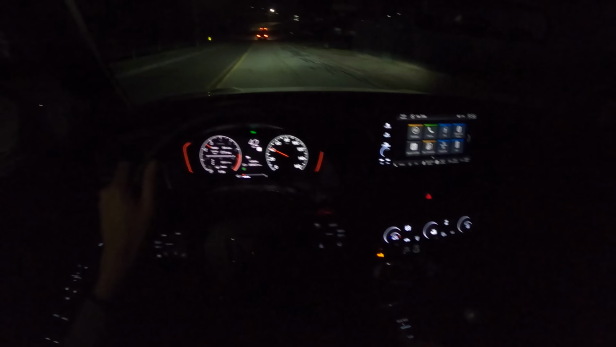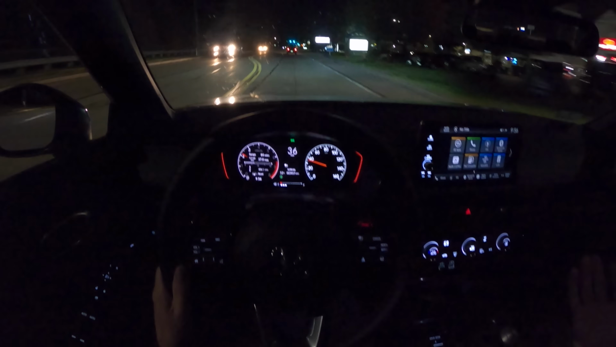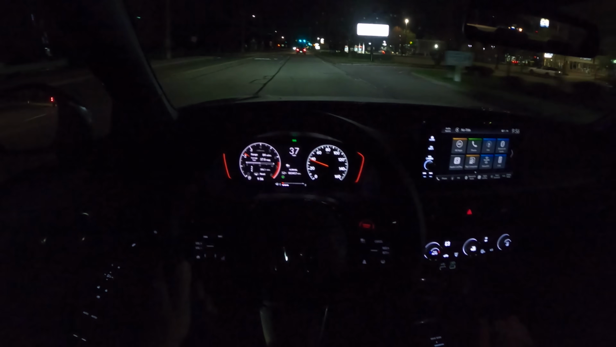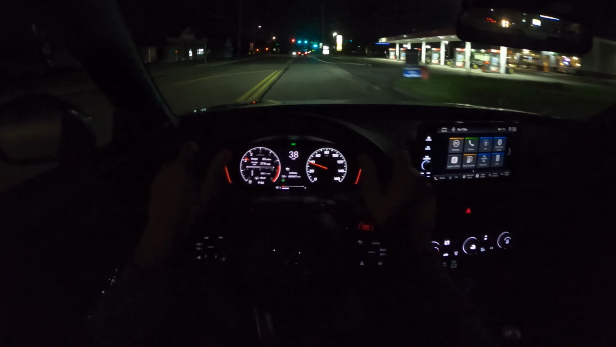Yeah, I pretty much never hit the drive mode button. Not a thing. Don't care. Does not matter to me. It's not a fast car. It's never going to be a fast car. Even if it added a little extra boost, which I don't think it does, it wouldn't be enough to really matter.